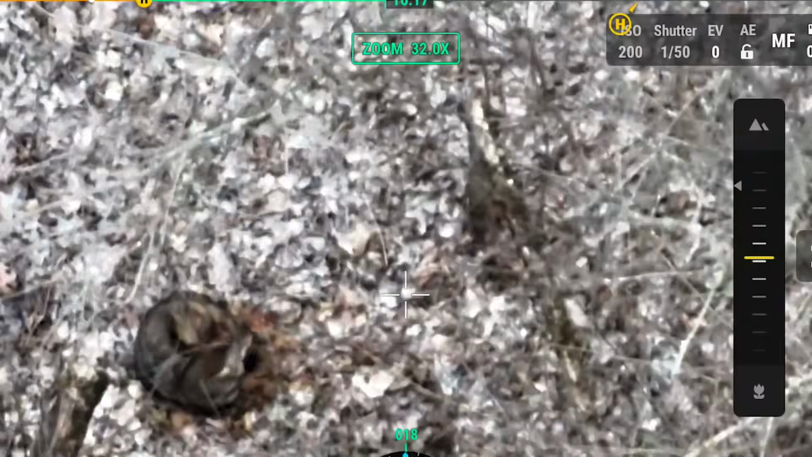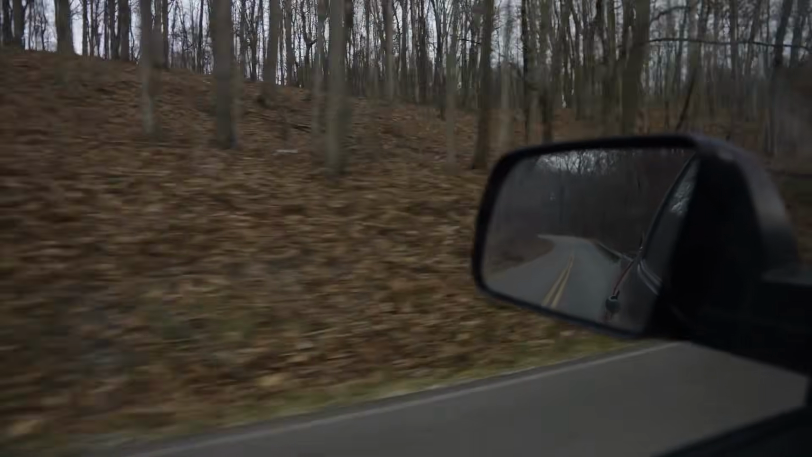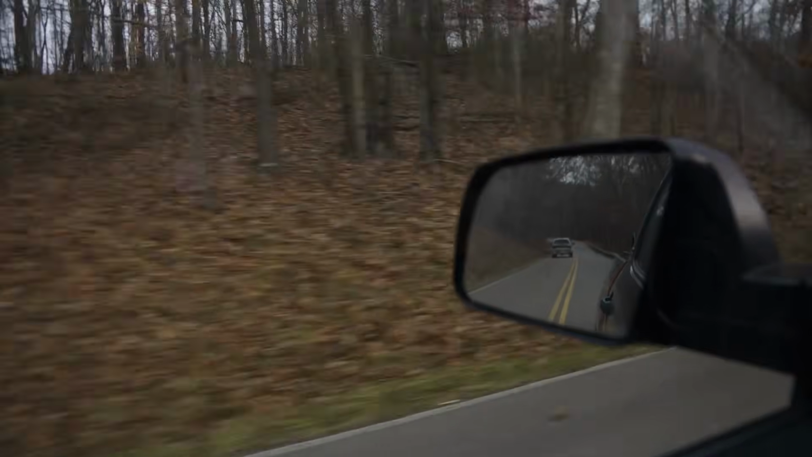We're out of here. Doggone. You know, as soon as I start finding coyotes, it's not good. We're not able to find his buck, but we found a bunch of does, coyotes, another buck, little bucks. I just got done on one here. Could not find this buck, but Jason is planning on meeting me out here, and we're gonna see if we can find this buck.